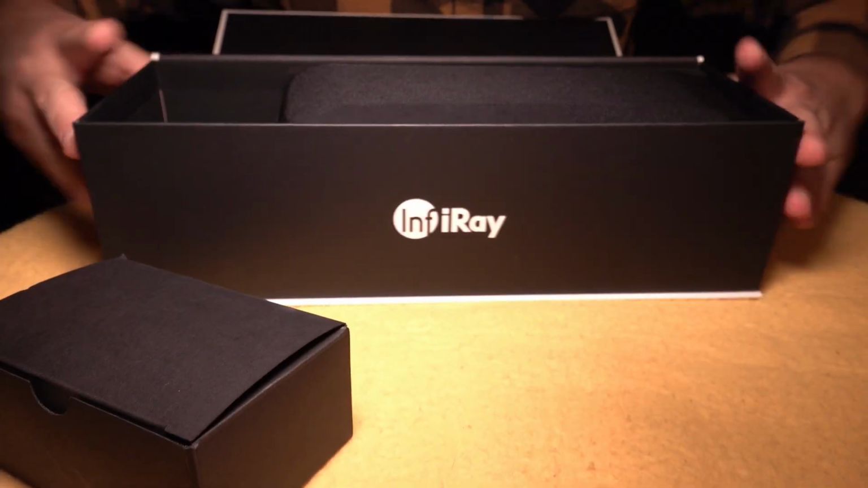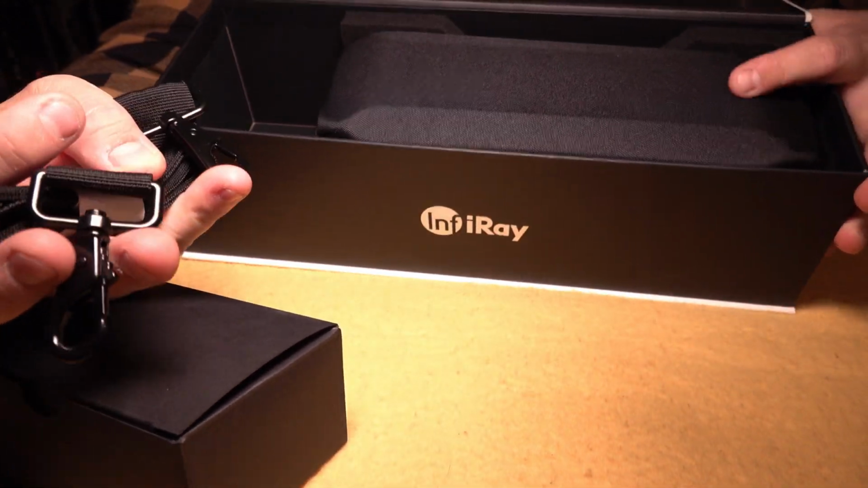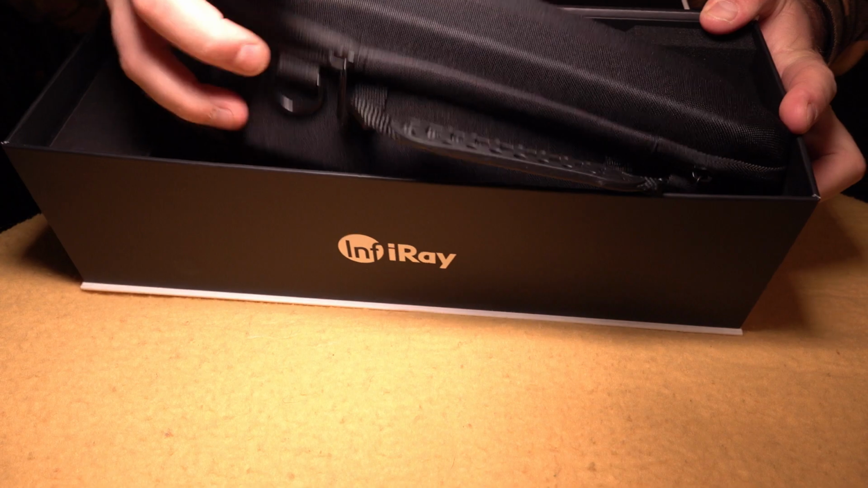Let's move that out of the way. The next thing inside is going to be a lanyard. This lanyard is actually for the soft case that's in here, but obviously you can see I've never used that either. I'm going to put all of those back, and then let's get to the soft case.